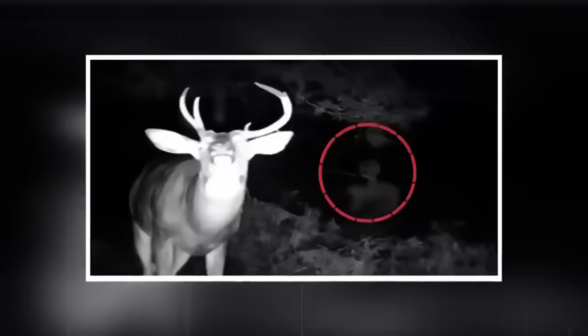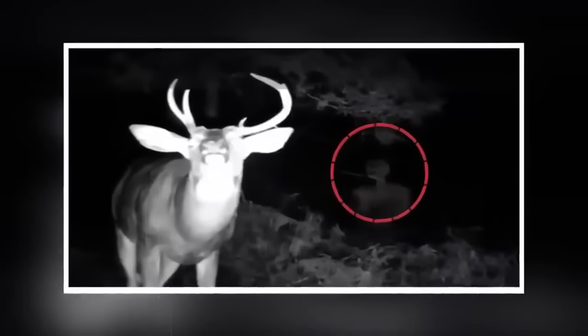It's not quite clear what exactly the figure is, but it is certain that it doesn't look happy, and we're sure that there is definitely not a normal face in those woods.